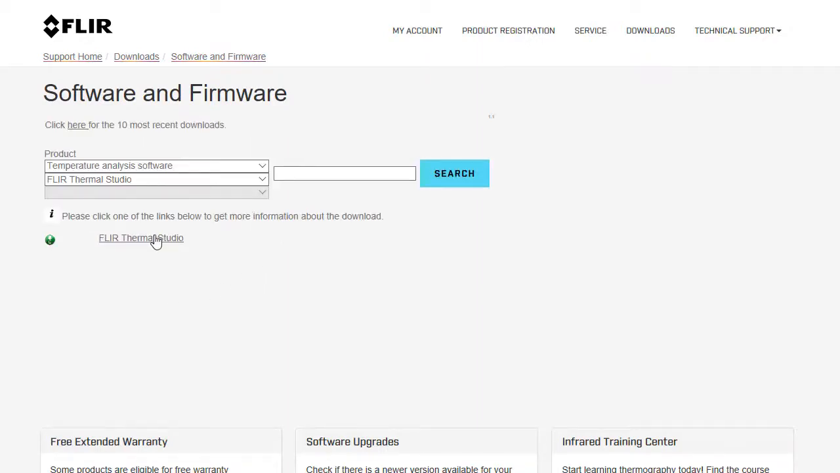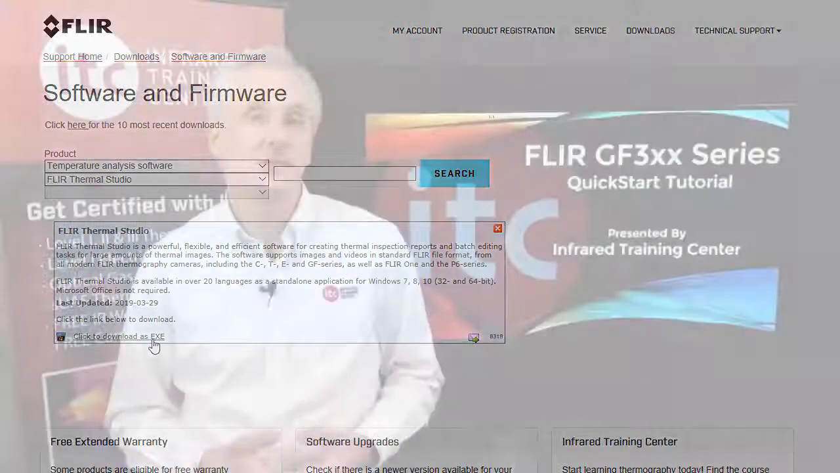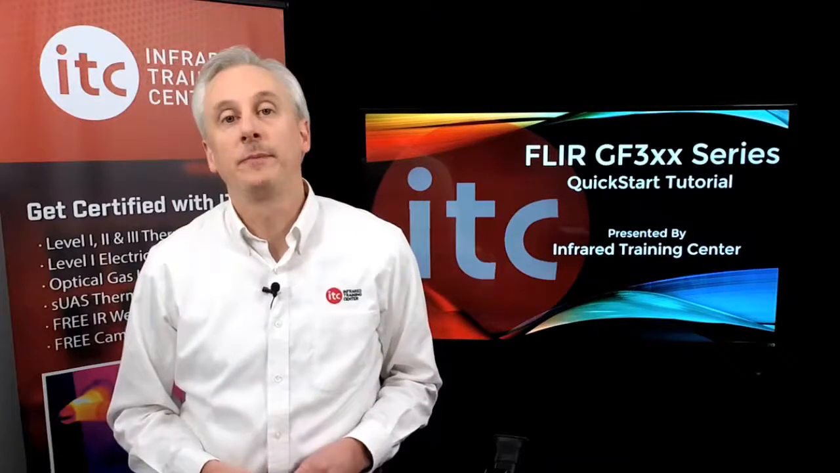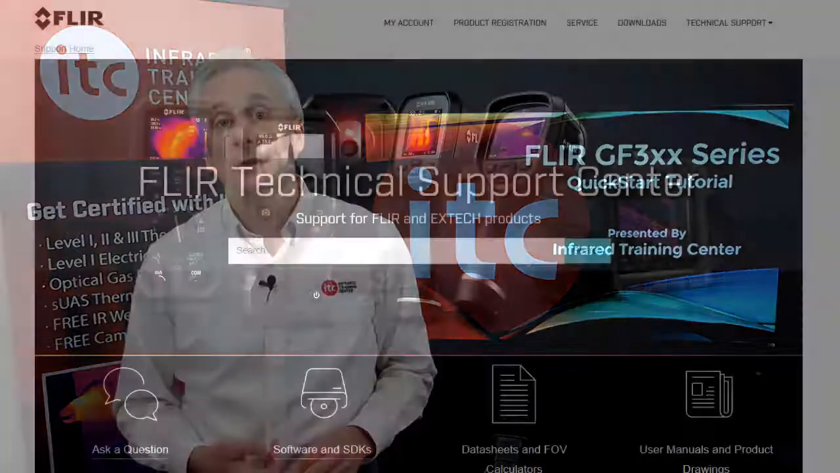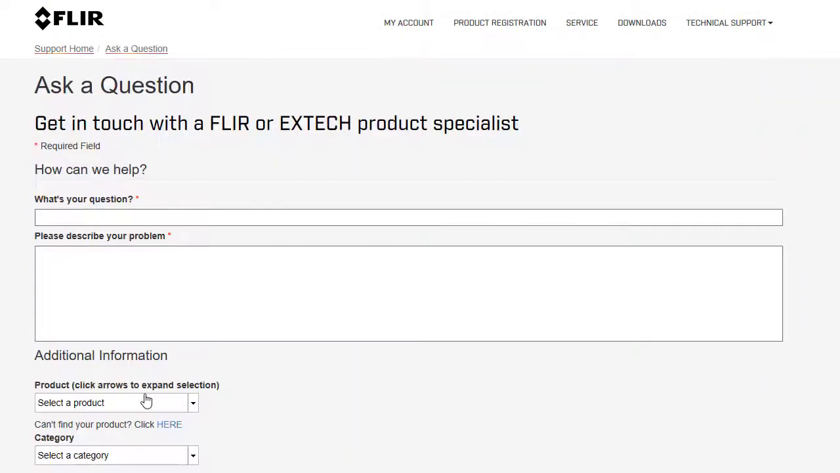Then, from the next menu, choose the product you wish to download. Most products have an EXE installer, which can be easily run from the web page. Some products, such as Tools Plus and Thermal Studio, require license activation. The license key may be included on a scratch card in your camera case. You can also order a license online at FLIR.com. If you have any product support questions, please click Ask a Question from the home page, and our support staff would be happy to assist.